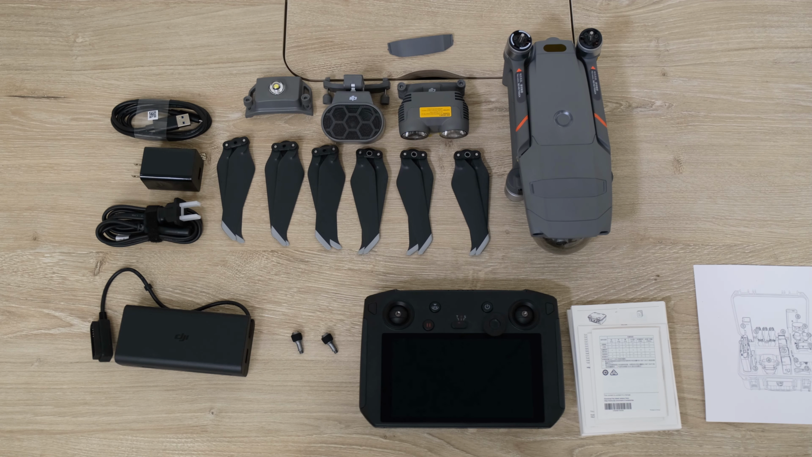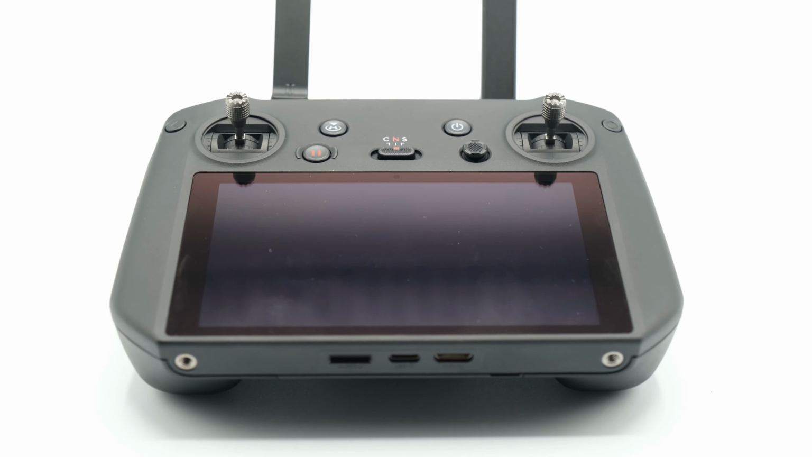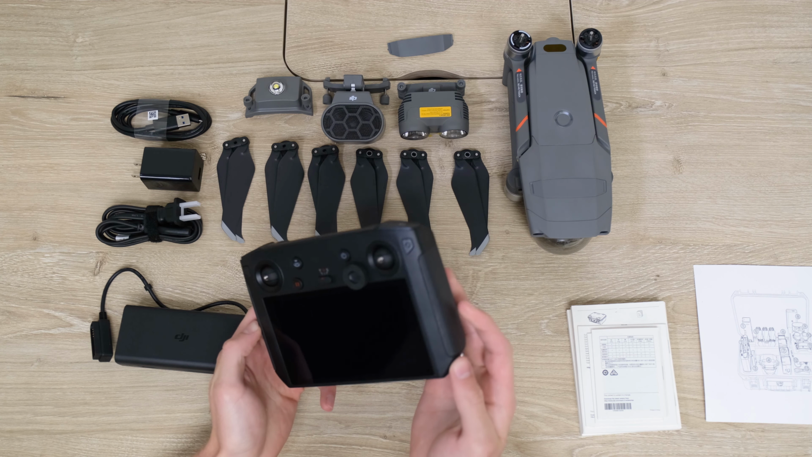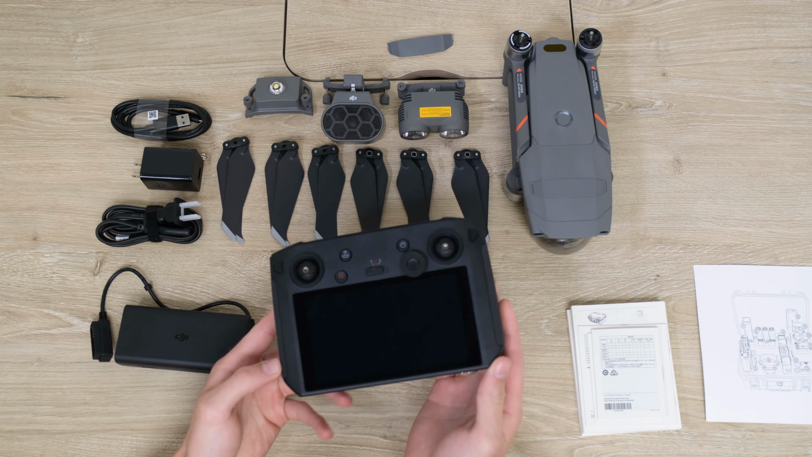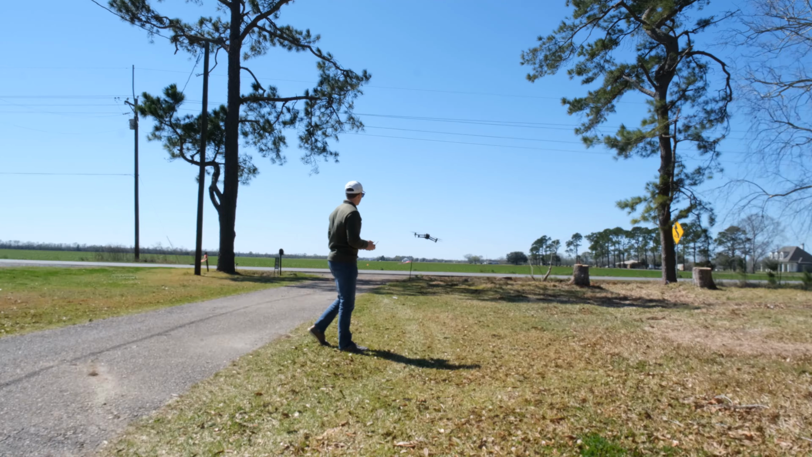Alright, much better. Let's start with the DJI RC Pro Smart Controller. This controller has a ton of great features and we've absolutely loved using it on a wide variety of other drones. Don't worry that the sticks don't come pre-attached, I'm sure that's done just so nothing gets messed up in transportation. We'll twist them on in just a minute. This controller is really going to improve the ways and means that you can use this drone.